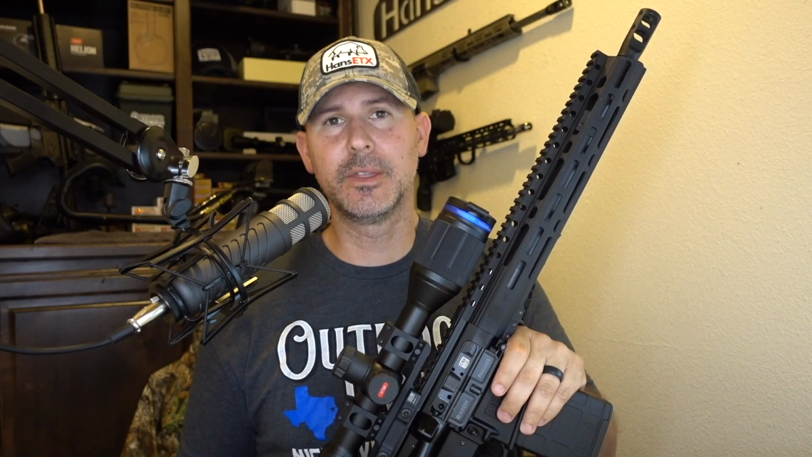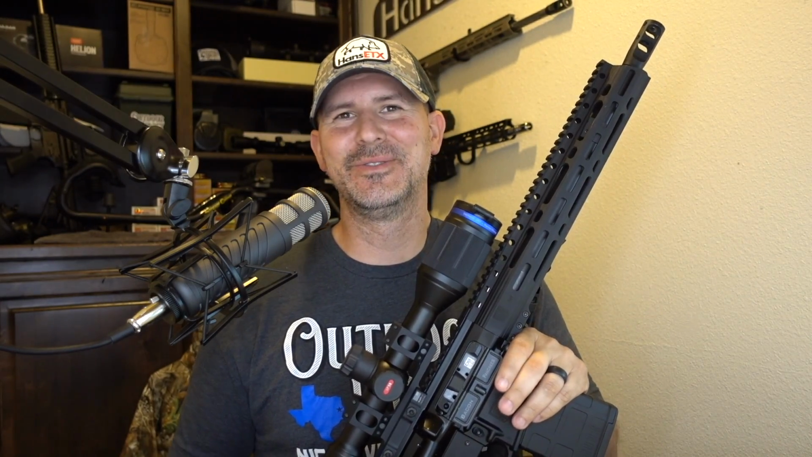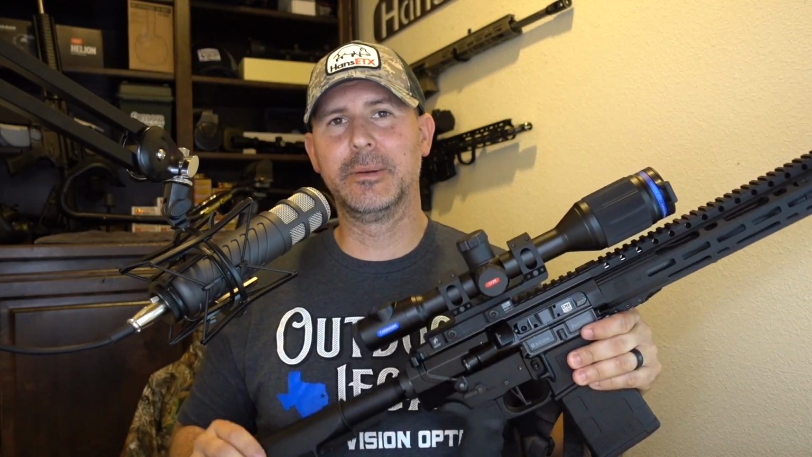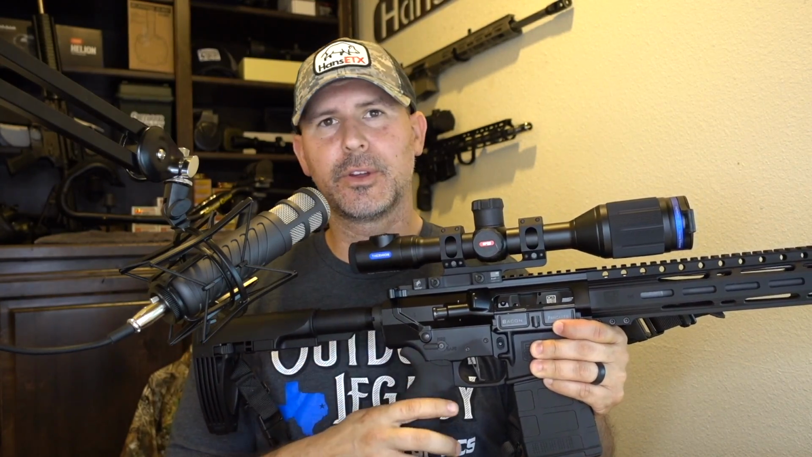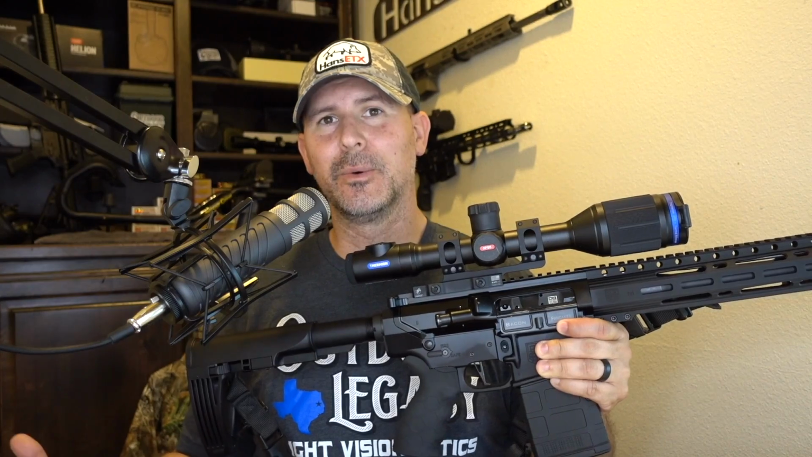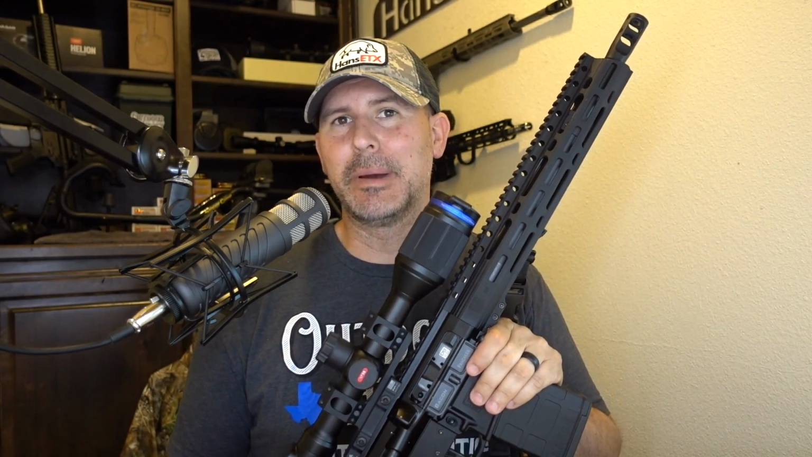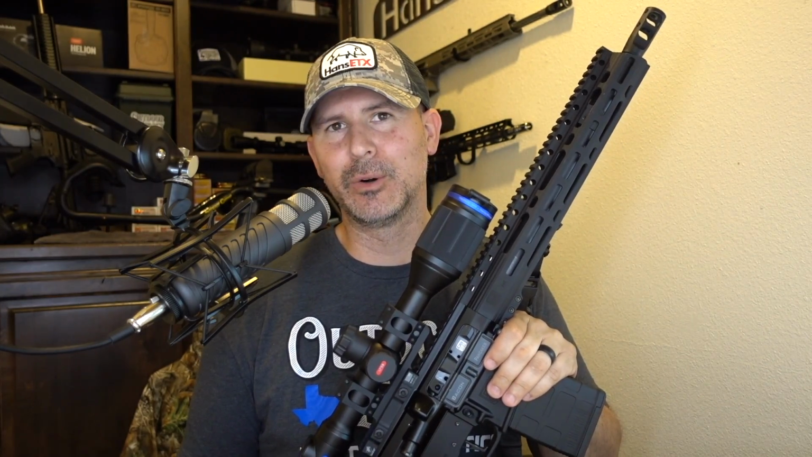And really, the biggest advantage, it's not the color palettes. It's really not even the battery situation or anything like that. I think the biggest advantage is going to be the mounting. So the Thermions will mount with any standard 30 millimeter rings. So why is that important? It's important for all the people out there that have in the past wanted to use a thermal scope, but they wanted to mount it on a bolt gun.